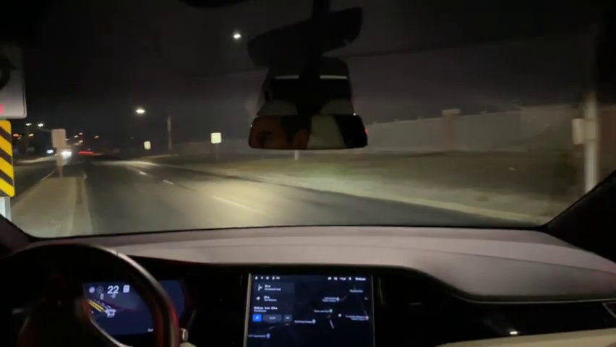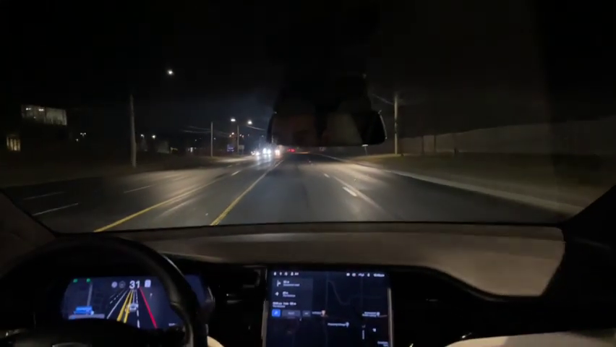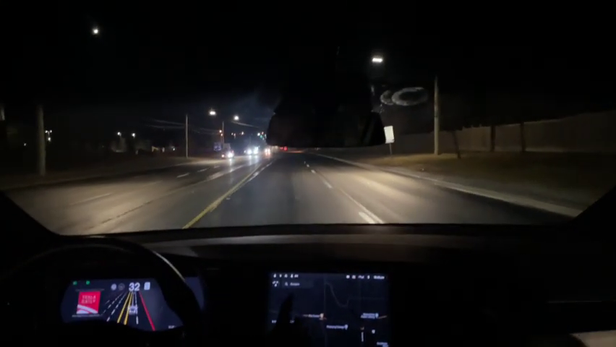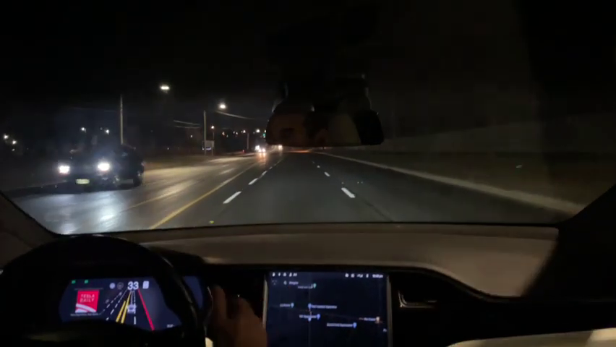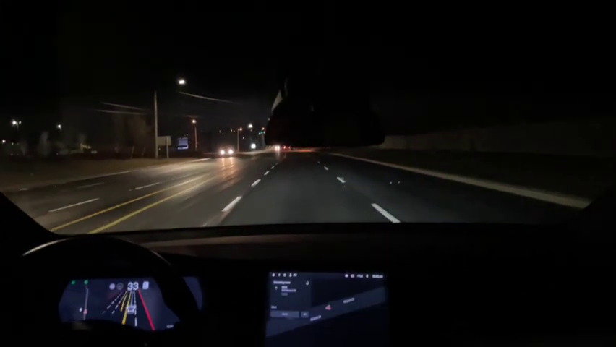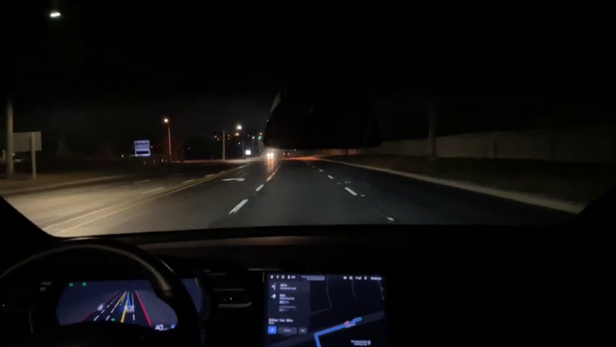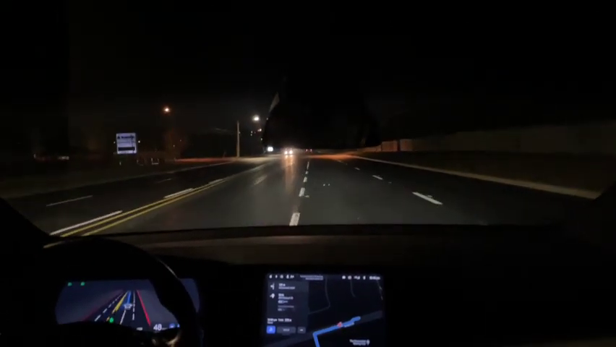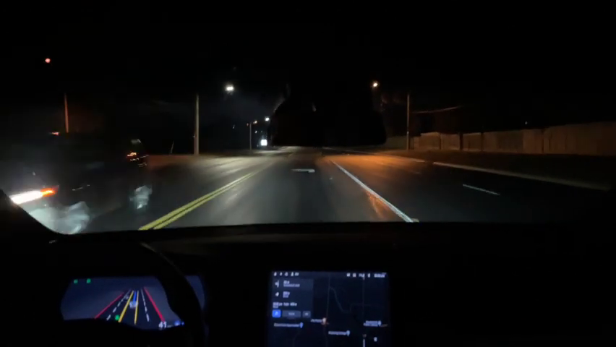Not much traffic. Well, it'll be interesting to do an unprotected left turn here. I'm gonna hit cancel here. I'm gonna navigate. I set the Magna Center as my work address, because I go there so often.